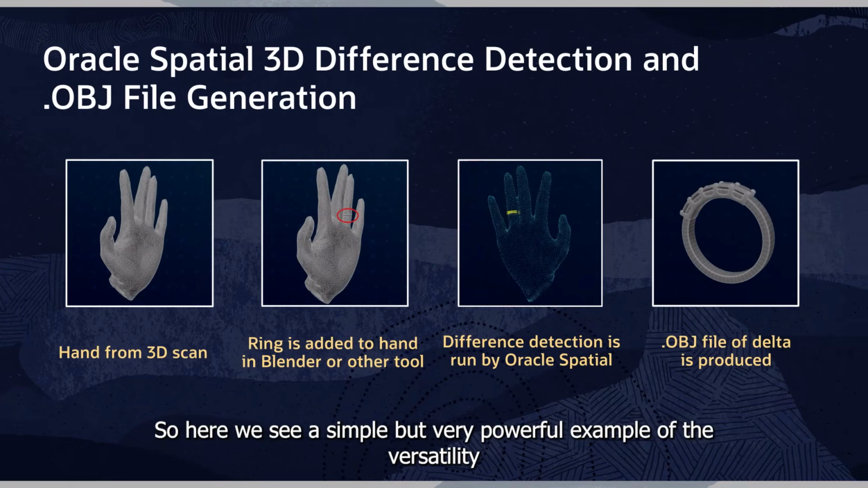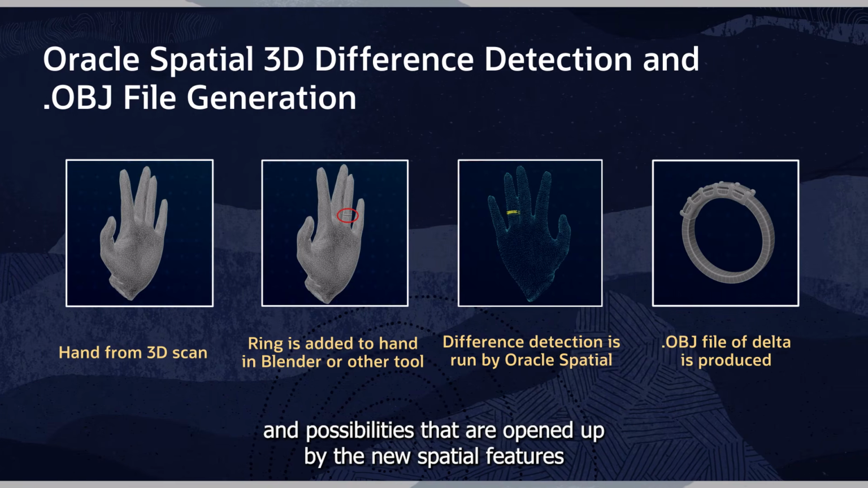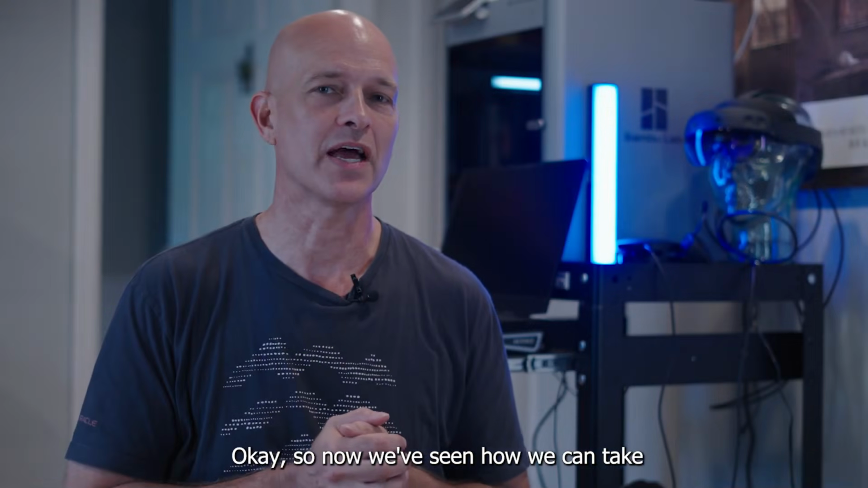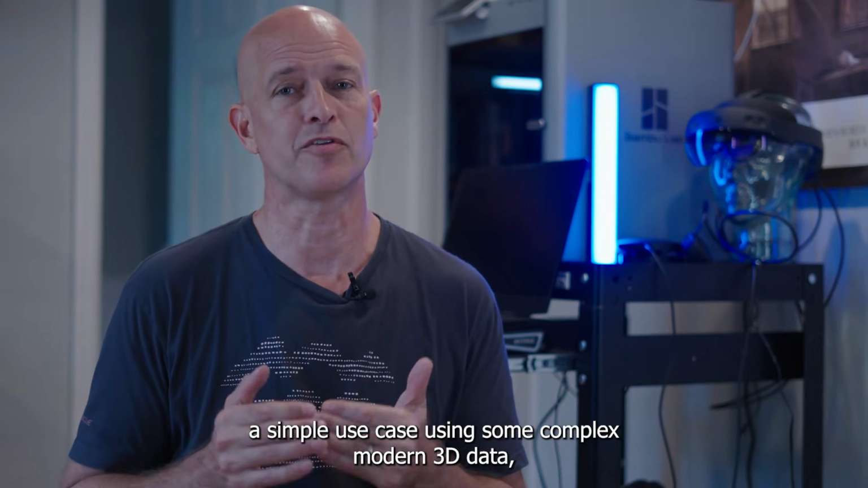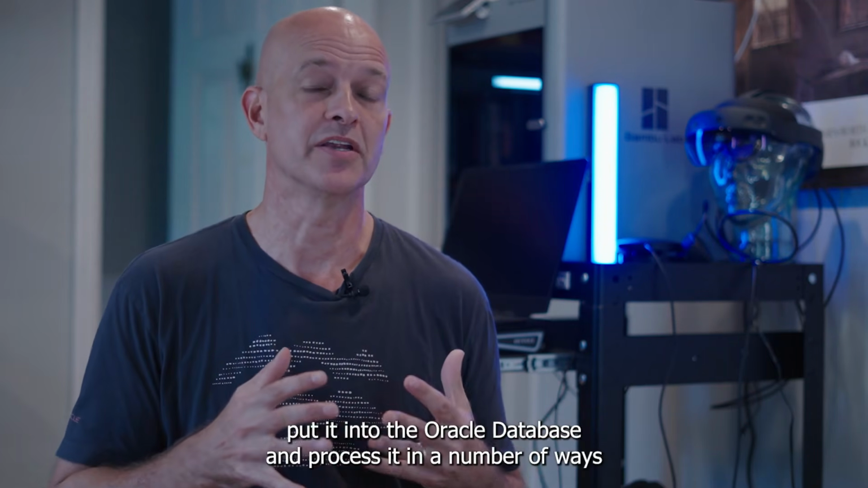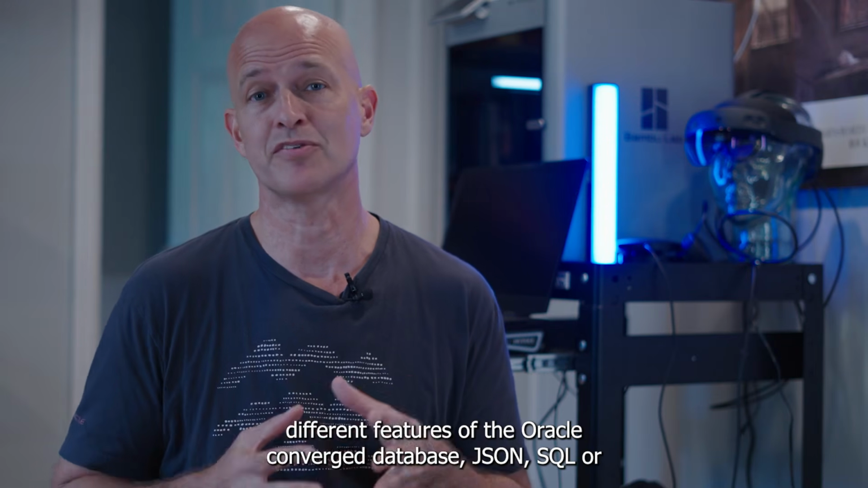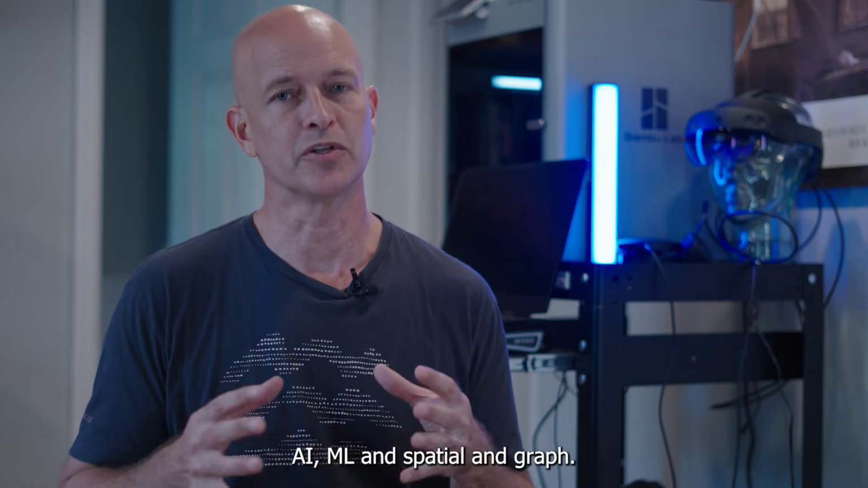So here we see a simple but very powerful example of the versatility and possibilities that are opened up by the new spatial features in the Oracle Database 23C. Okay, so now we've seen how we can take a simple use case using some complex modern 3D data, put it into the Oracle database, and process it in a number of ways, and analyze it in a number of ways using various different features of the Oracle Converged database, JSON, SQL, AI/ML, and spatial and graph.